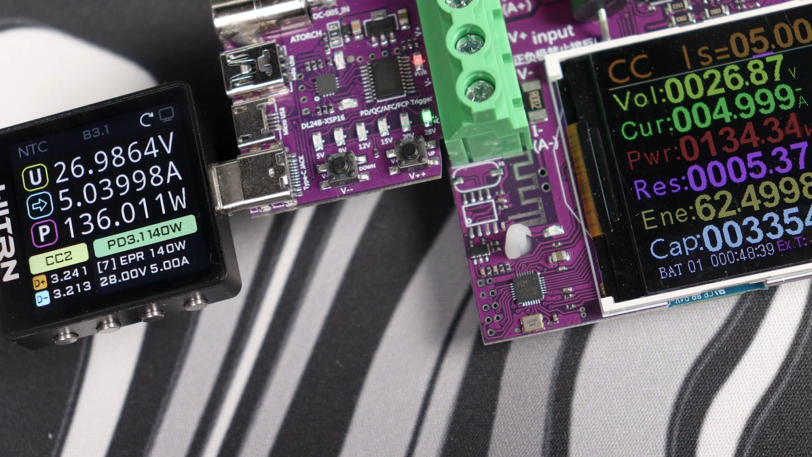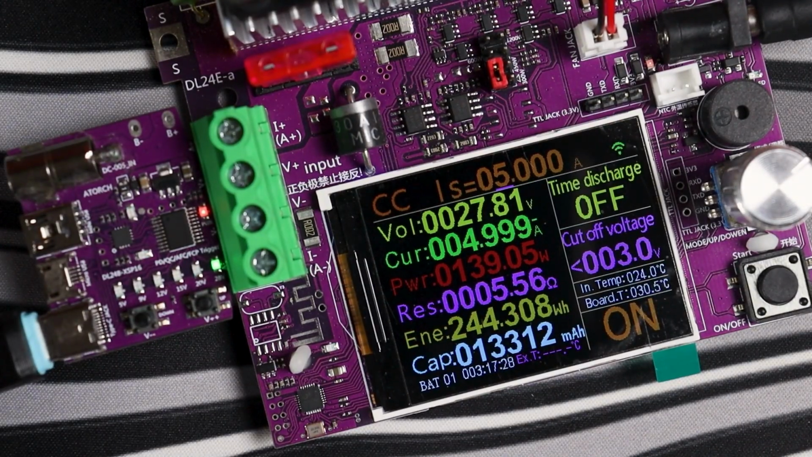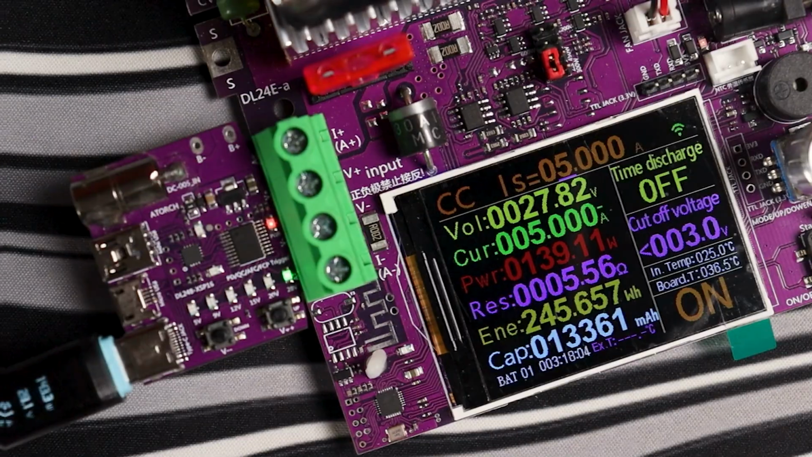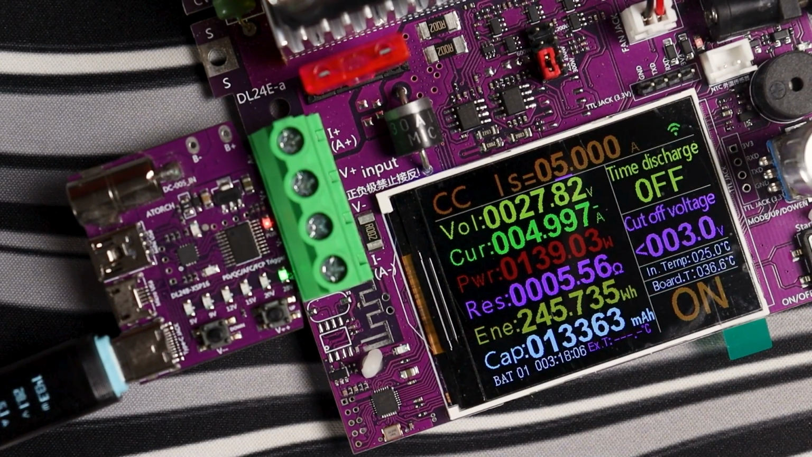Is it going to cook itself? We ran it for a full hour, no heatsink, no fan. The thermal camera peaked at 51 degrees Celsius, 124 Fahrenheit, for laptop tier power with 0 active cooling. That's excellent.